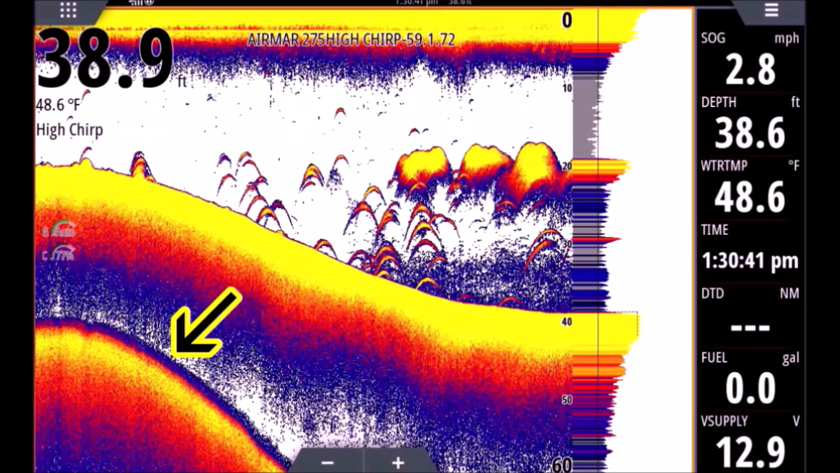So that's also a nice little tool there, a little something to mess with when you're on the water, and play with your settings when you're out there. You won't hurt it. Play with your range.